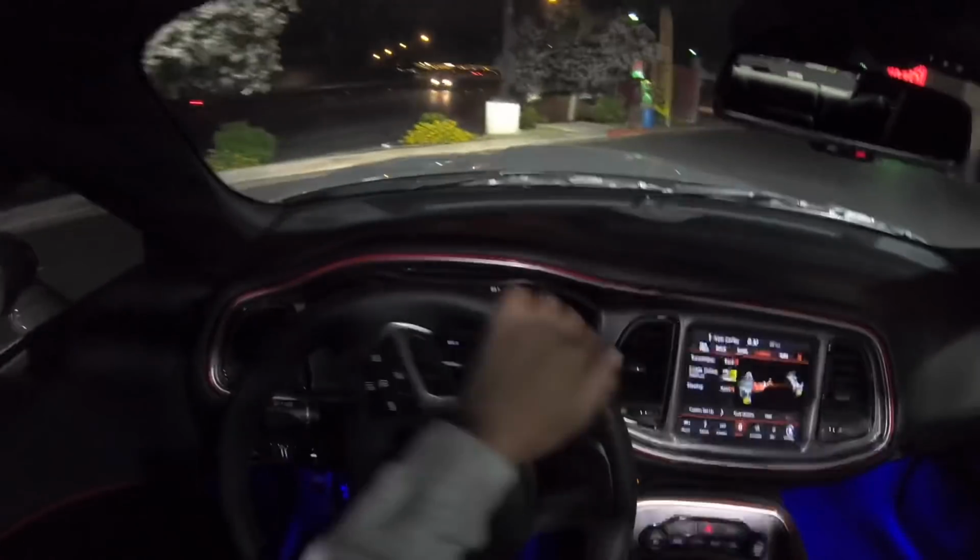Yeah, so right now the range is say 263, and it's saying that much because I've got it in track right now. So if I switch it to eco, the range would be more, but since I'm driving in track, it's not really showing that much right now. So that's one thing, just in case.